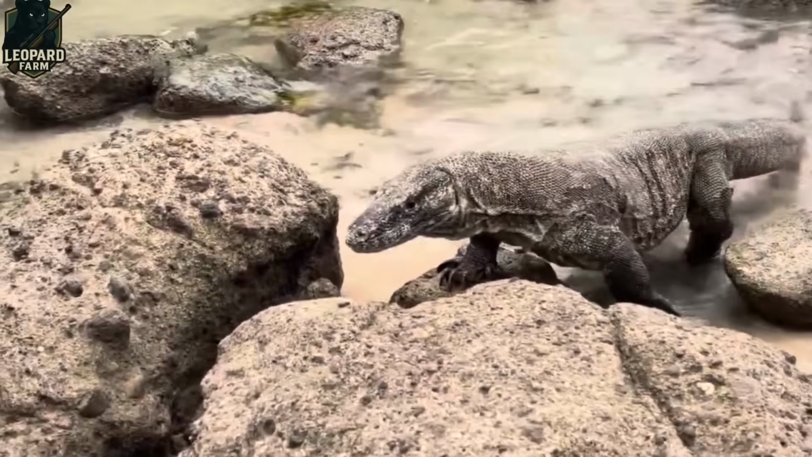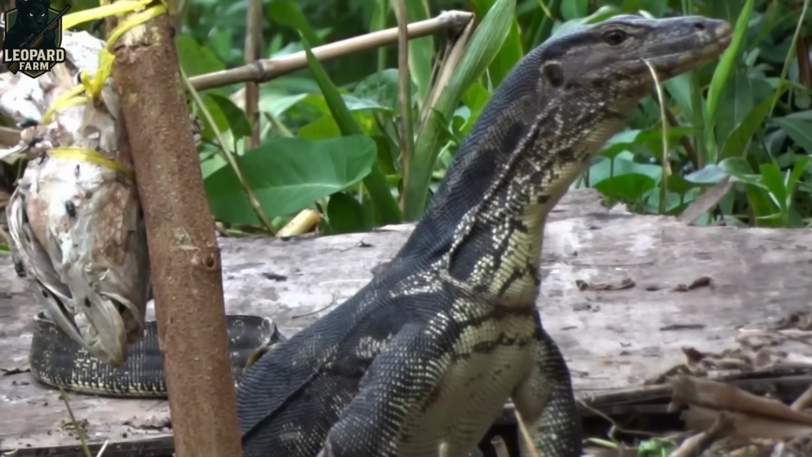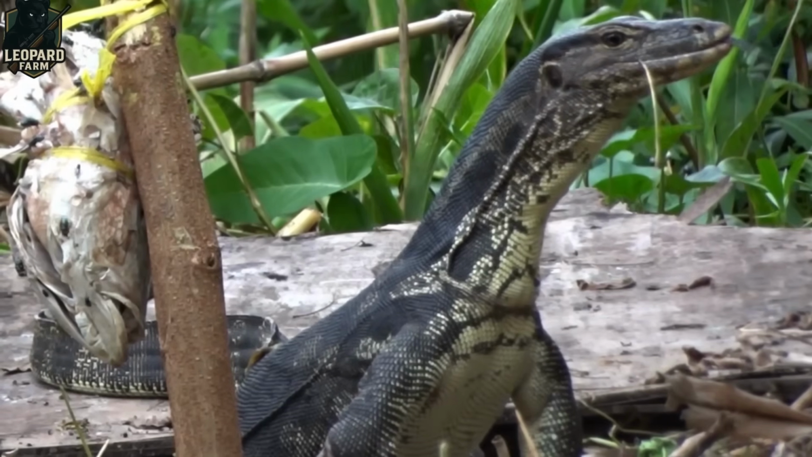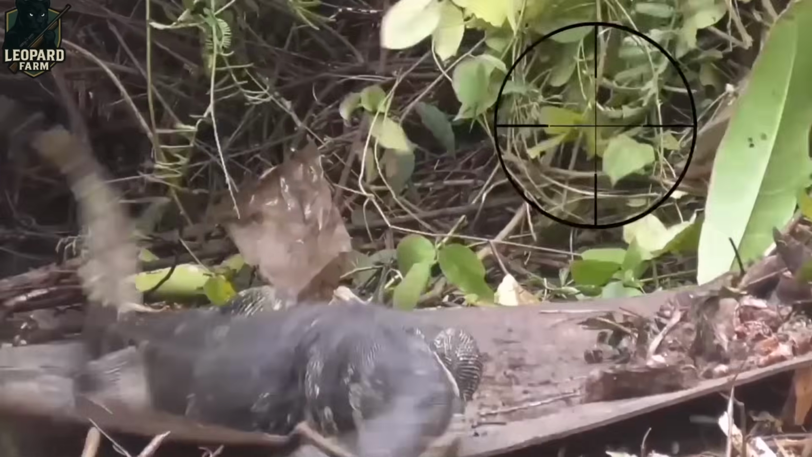Overhunting could even throw the ecosystem out of whack, causing ripple effects on local wildlife and the environment. These measures strike a delicate balance between human safety and preserving one of nature's most iconic predators.